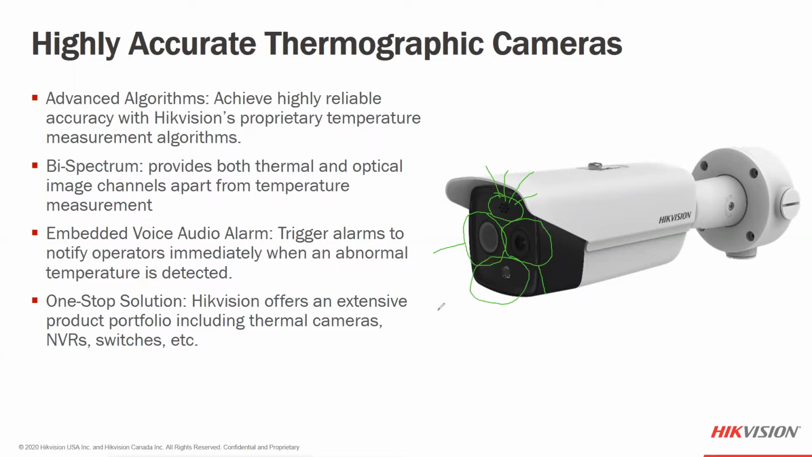And then down below, and we'll finish off the smiley face here in a second, down below, there's actually a light. And this light is going to shine or flash or be constant on when an abnormal temperature is read as well. So this light can flash, this audio can come out, and we see this in a standalone operation as a security checkpoint, or there is maybe a podium of security controlling the entrance to the building itself through the elevators or into the hotel rooms or so on.